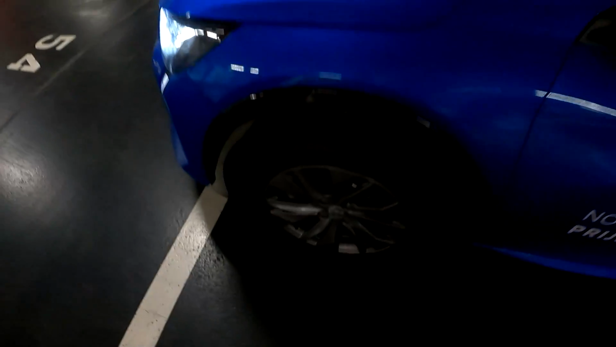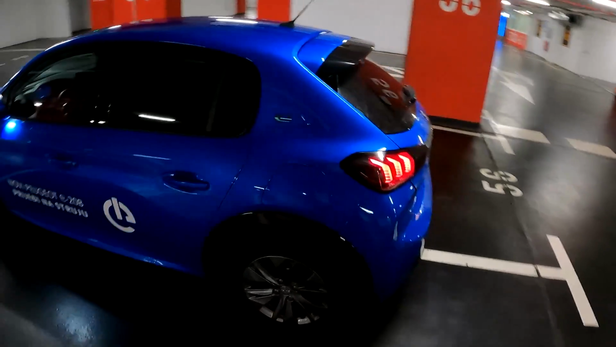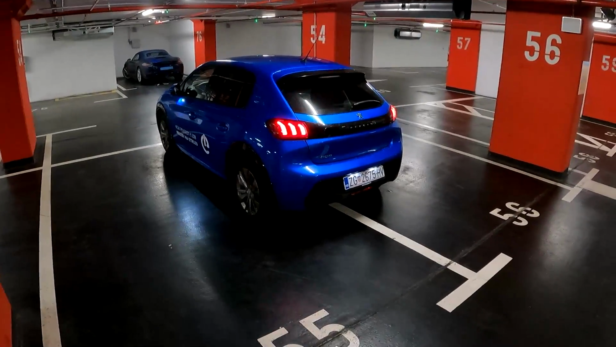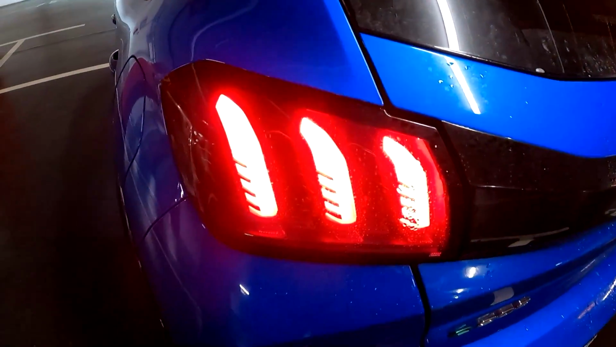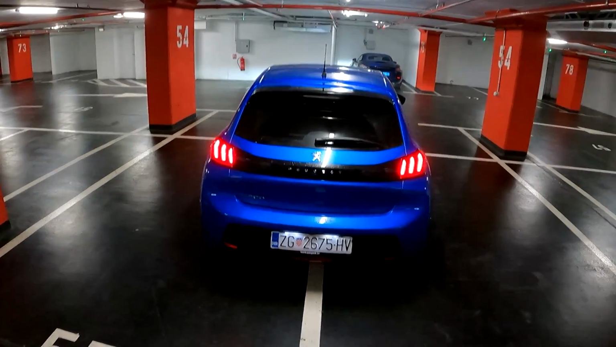Here in the Allure trim, which we have here, we have 16-inch wheels, and then the GT line gets you the 17-inch ones. Let me show you the back of the car. Here we have beautiful 3D LED lights. Look at this illumination when you unlock the car, just so cool. And they are connected with this gloss black element, which makes the car appear wider.